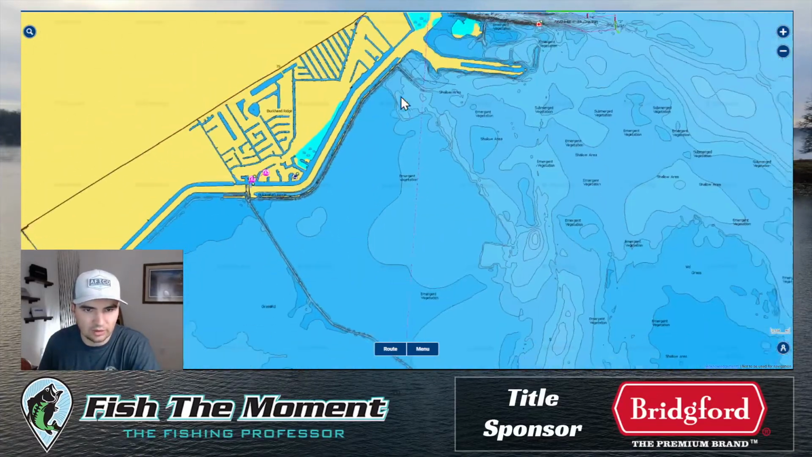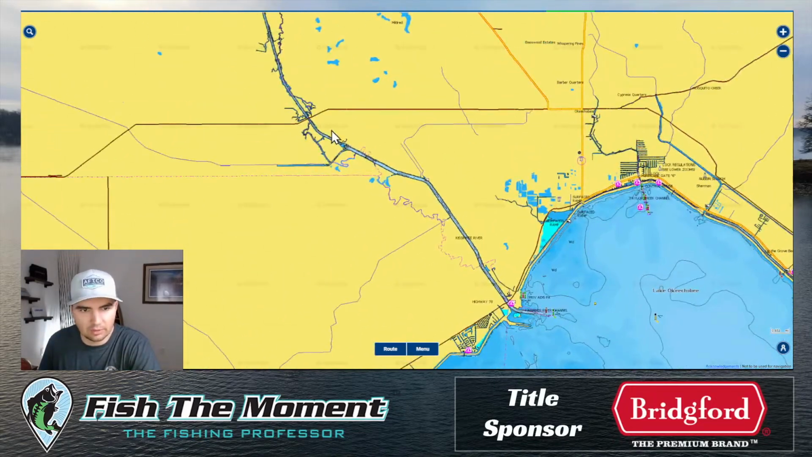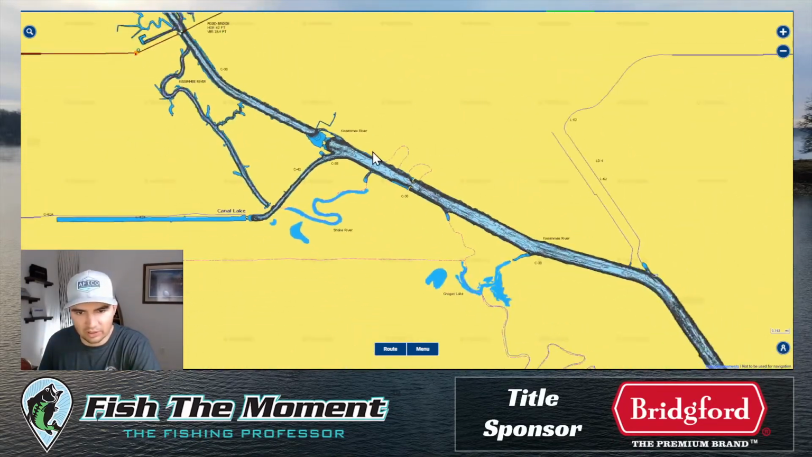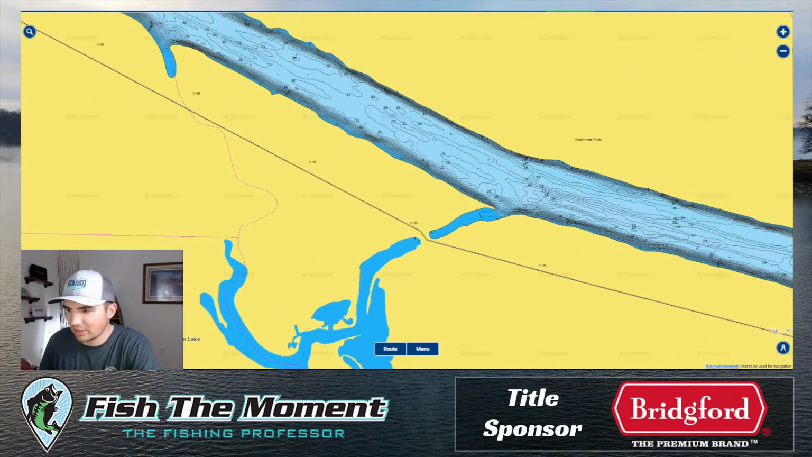It was one of these, or it was up here maybe. I think it was maybe up here in one of these canals. I'm not 100% sure, guys. Sorry if I'm butchering this. But he was in one of these little canals. I think he was in one of these chutes or something here.